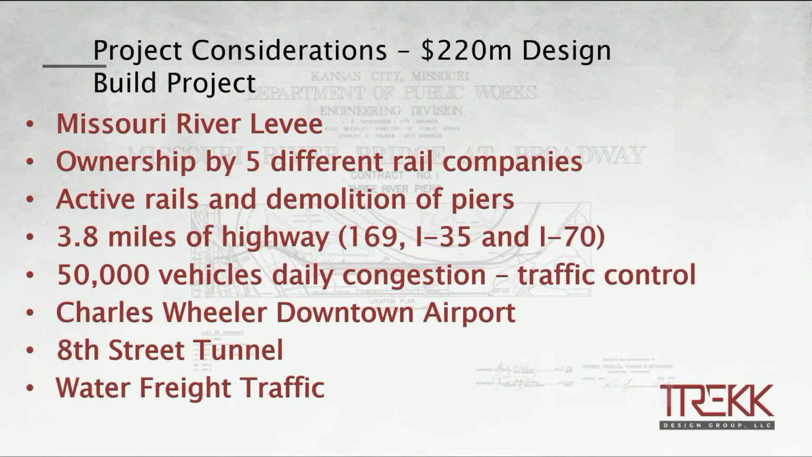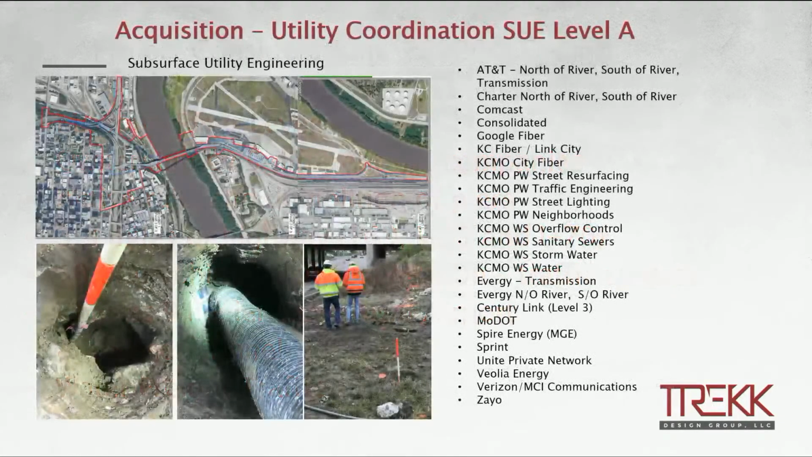This project is unique. It has a lot of people. It has the Missouri levee. There's railroad companies. There's the airport. That was a big deal when we flew, because there's an airport directly on the other side, so we had to limit our height, time, and length that we could fly, and then the tunnel we talked about. And then you also have the boat traffic.